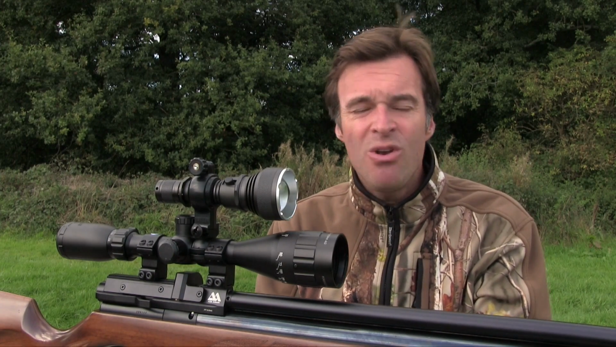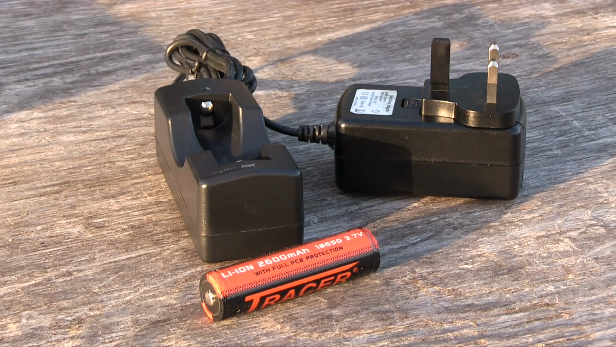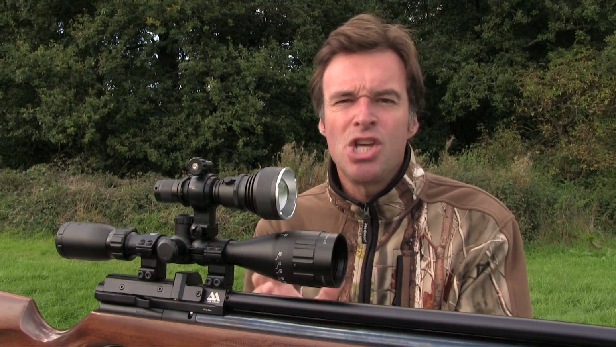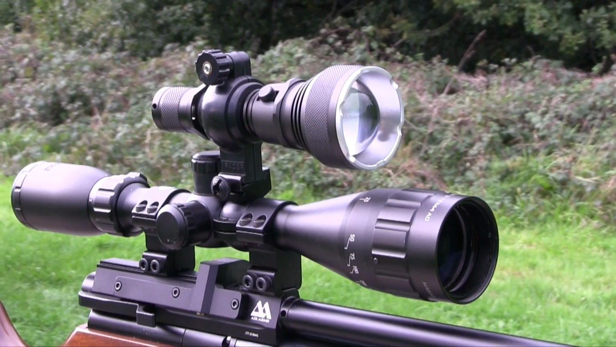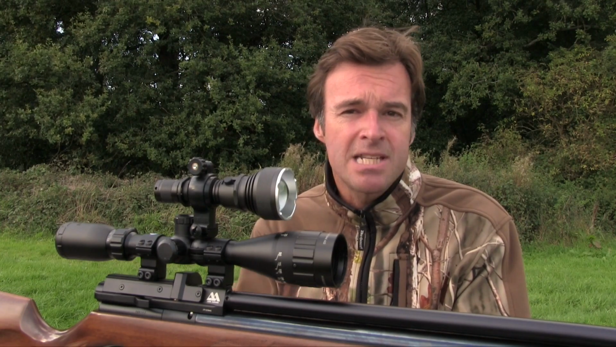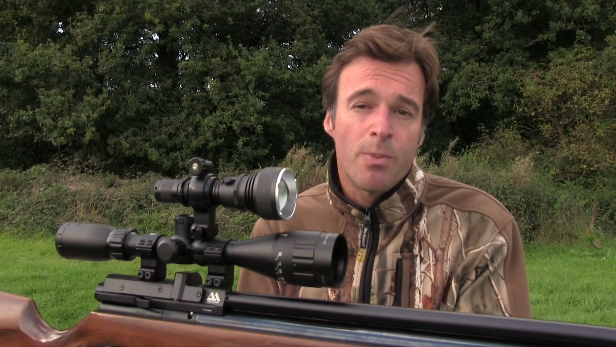When you consider how long you actually have the lamp on when you're out in the field, that should comfortably cover most lamping sessions. Measuring 155mm and weighing in at around 270 grams with the battery in, this very powerful lamp is exceptionally compact and comparatively light, so it won't make your combo feel too top heavy. It's very robustly built and comes with a 12-month warranty. It's also waterproof, so there's no need to panic if you get caught in a shower.